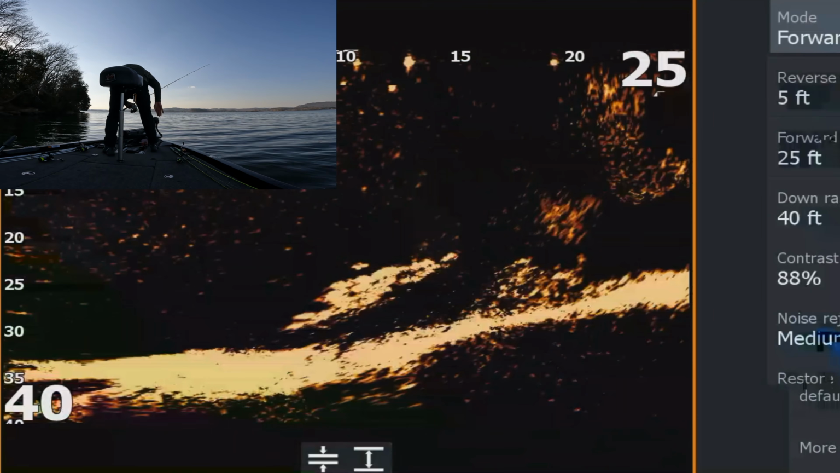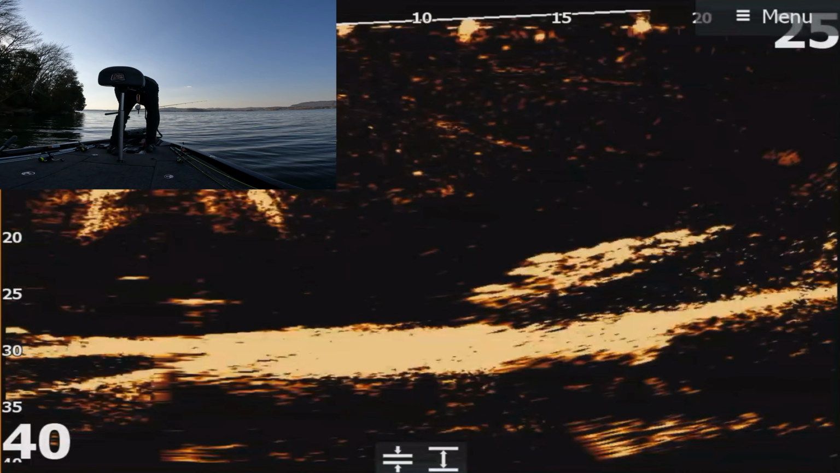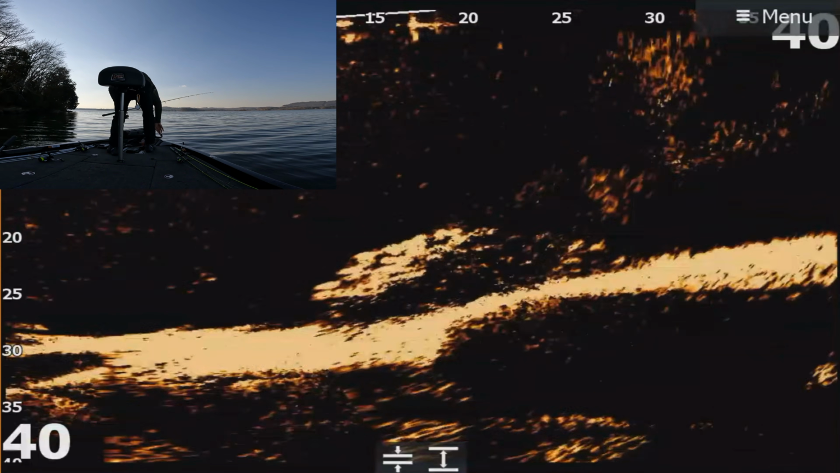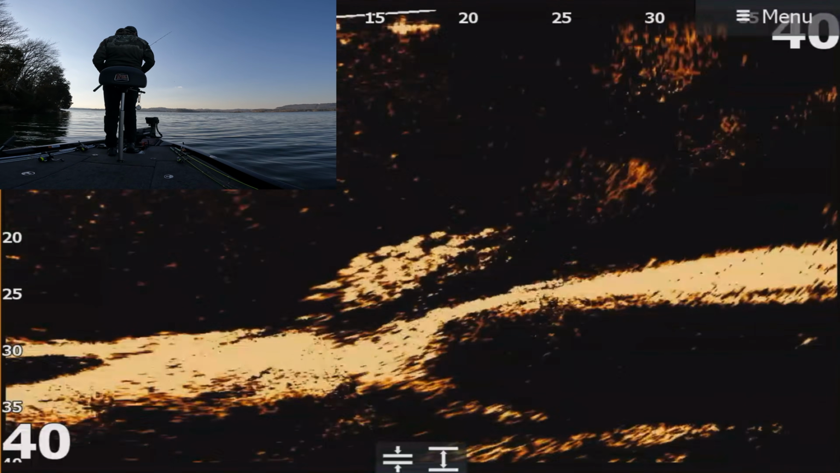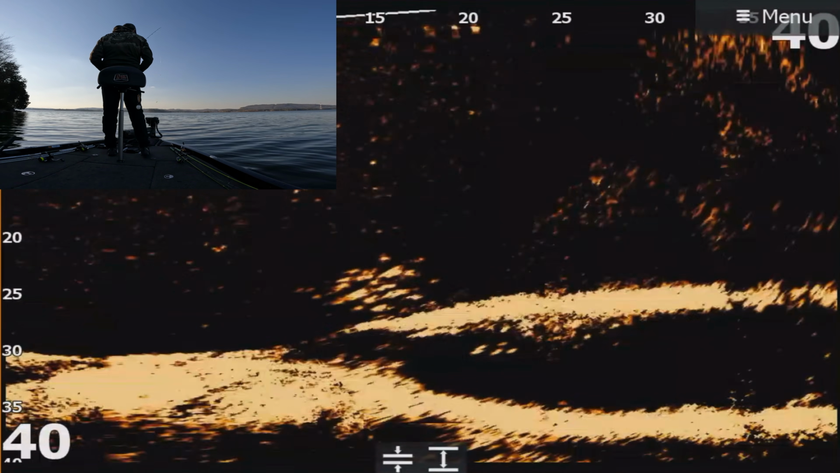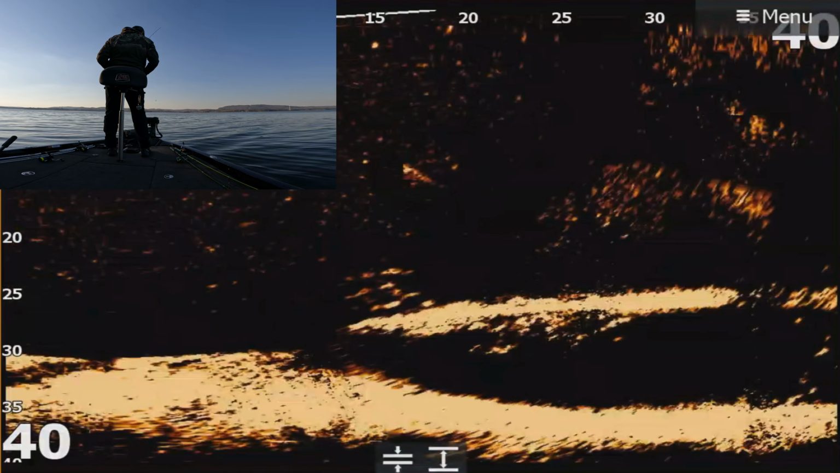I haven't said this before, but if you notice, I do like to keep things as close to square as possible. What I mean is the depth and the range are the same, because when both of them are the same, you're basically seeing an accurate depiction of the fish.